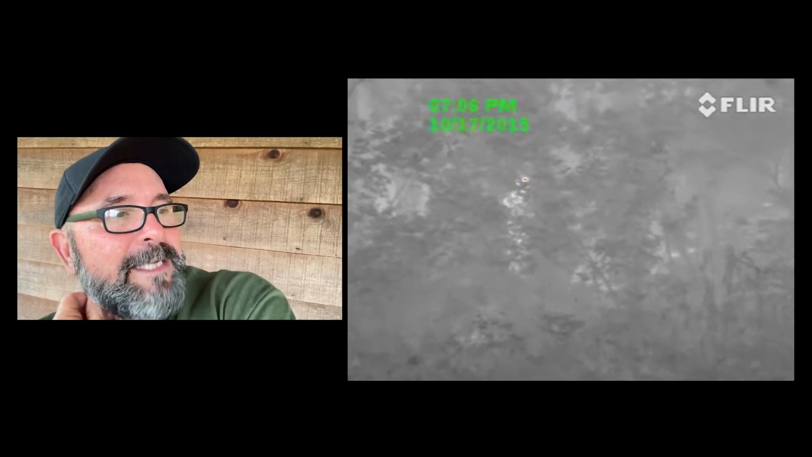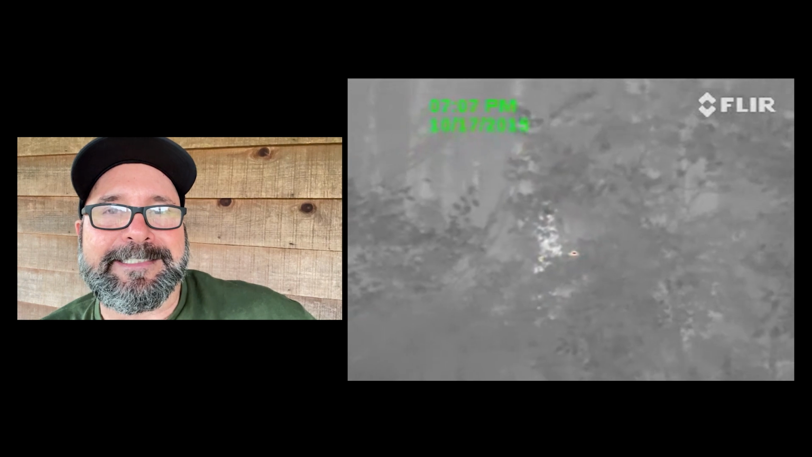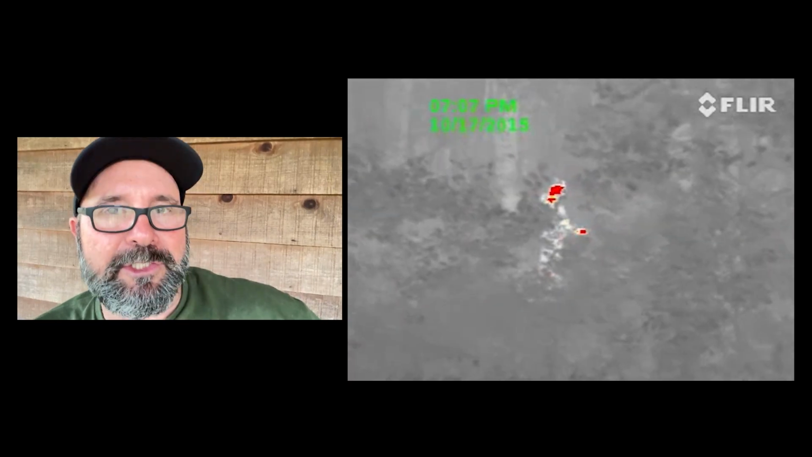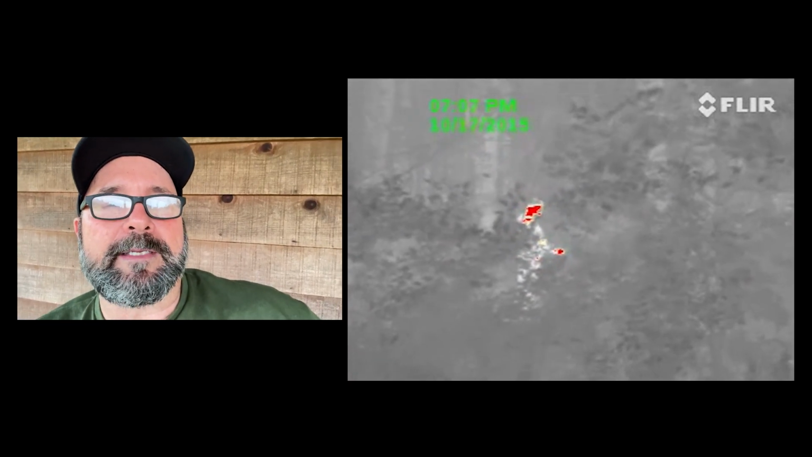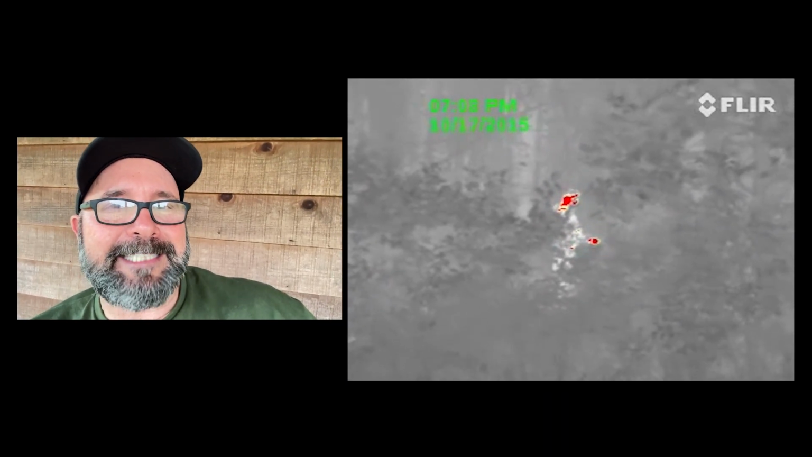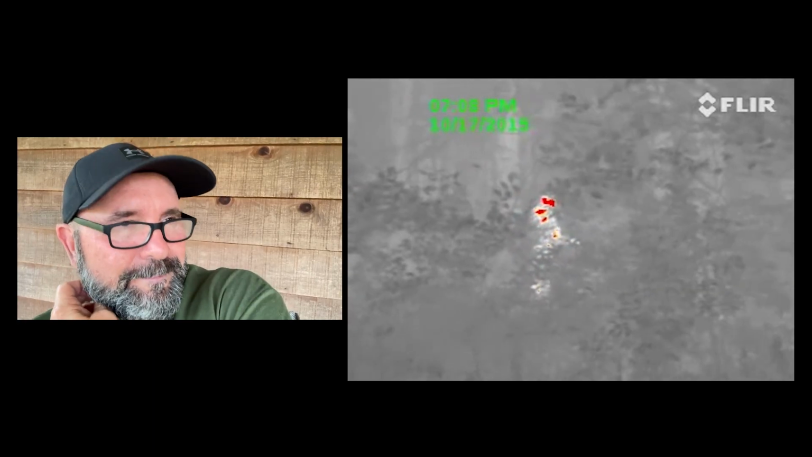So as we're watching it, I said, "It looks like it's eating berries," at one point. And again, you can't see the whole thing. It's kind of in the bushes, and it's kind of hunched over. But it's definitely humanoid in shape. So we're watching it. And at one point, I said, I can smell it. And it smelled like sulfur.